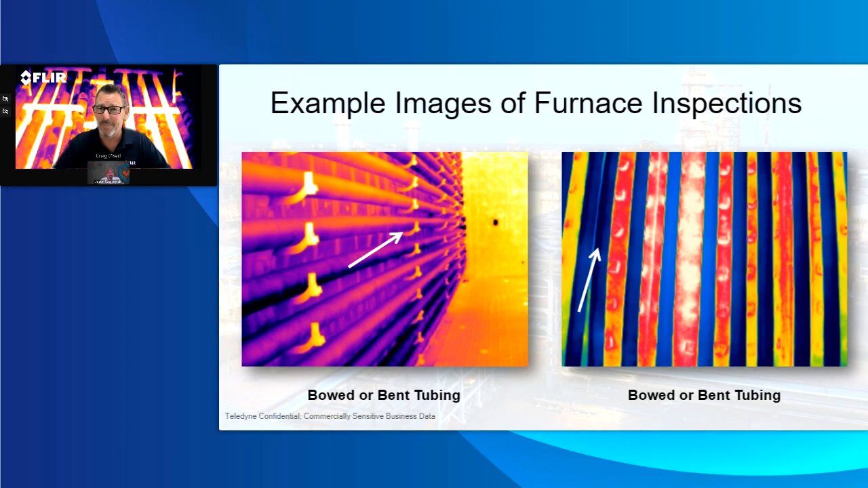It seems like that could be pretty disastrous for the lifespan and the longevity and, realistically, the efficiency inside the actual furnace itself.